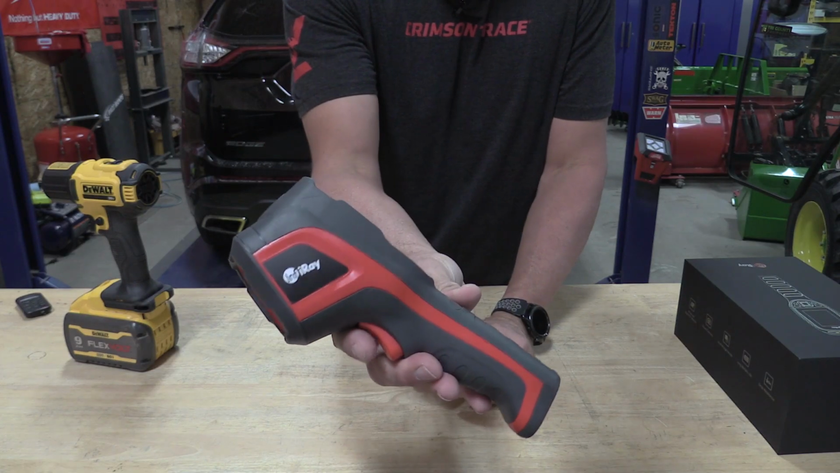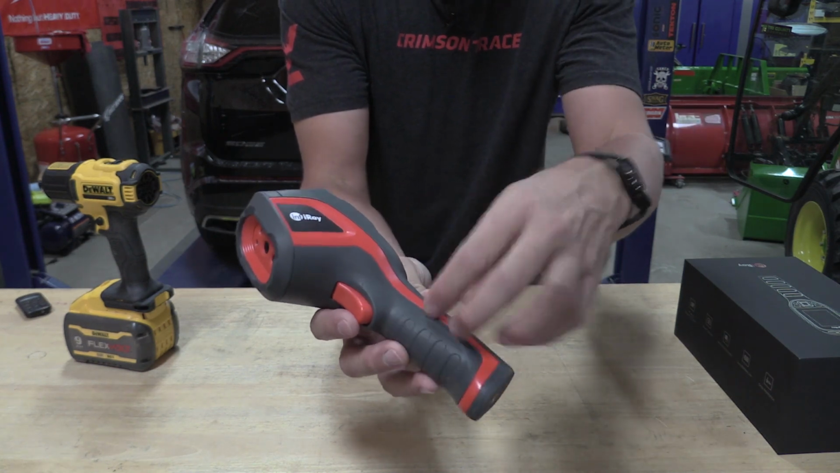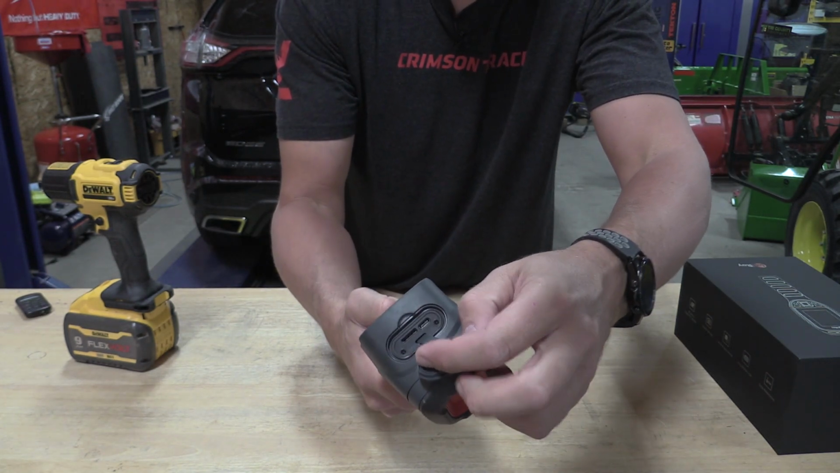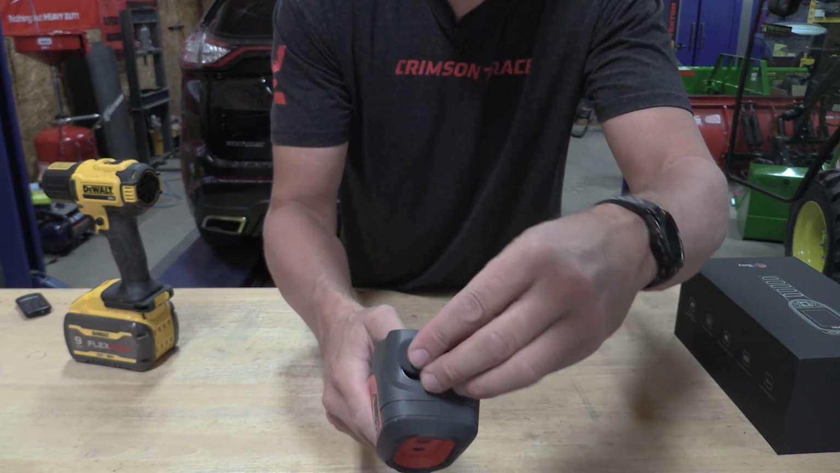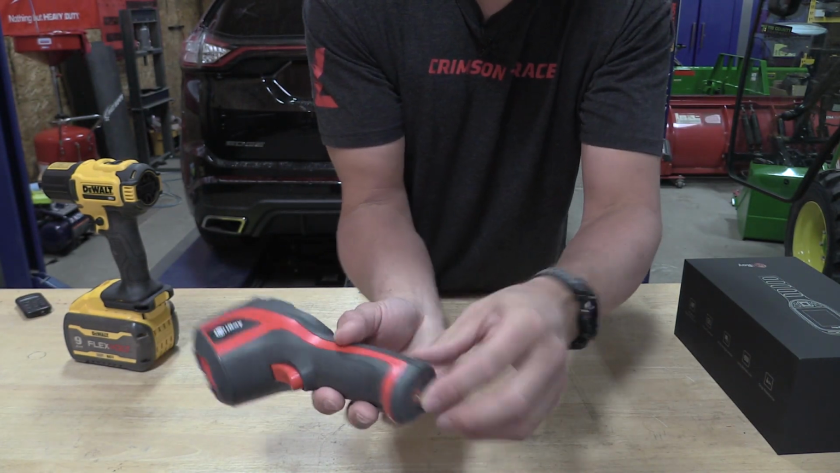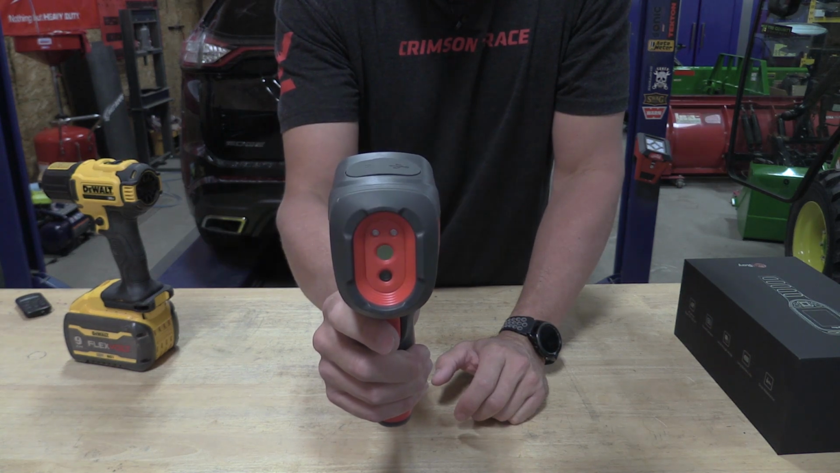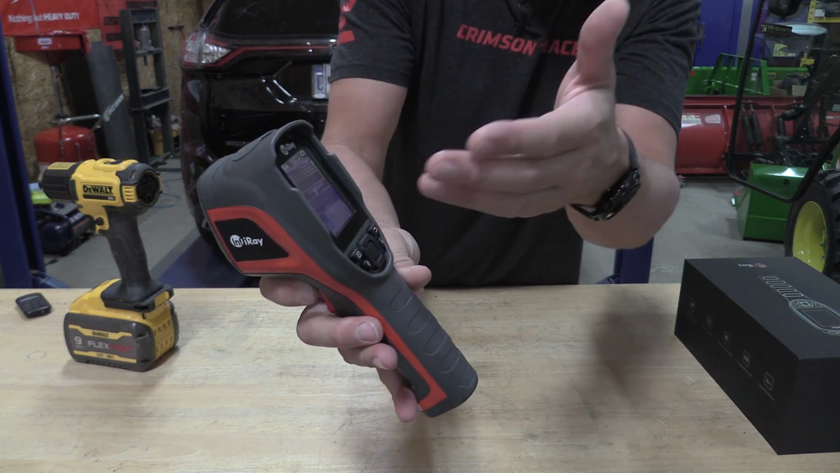As far as the tool itself, you have a trigger on the front to take a picture or video. This is all rubber overmold here. On top you have a place for your SD card, which it does come with a 16 gig Toshiba SD card. You have your USB charger up there also. On the bottom you have a tripod mount. It's really nice. If you're in a dark area, you can turn on your LED lights, and that works really well if you are doing something with this picture or taking a picture.